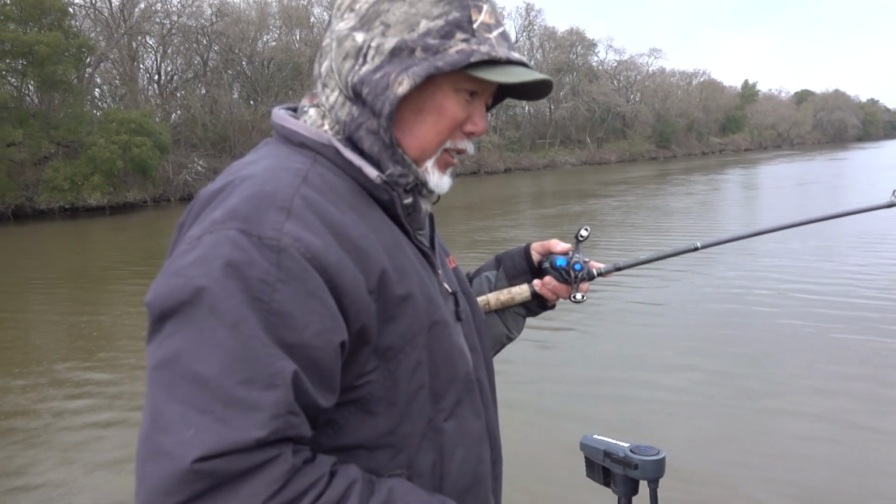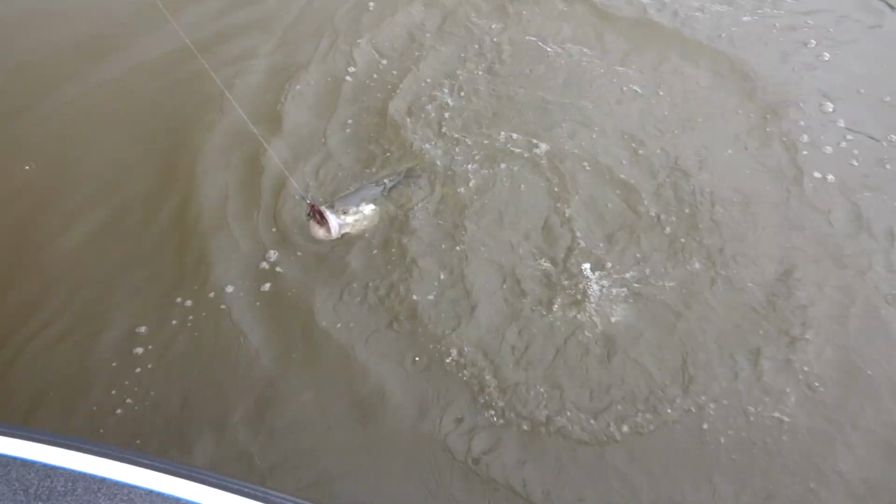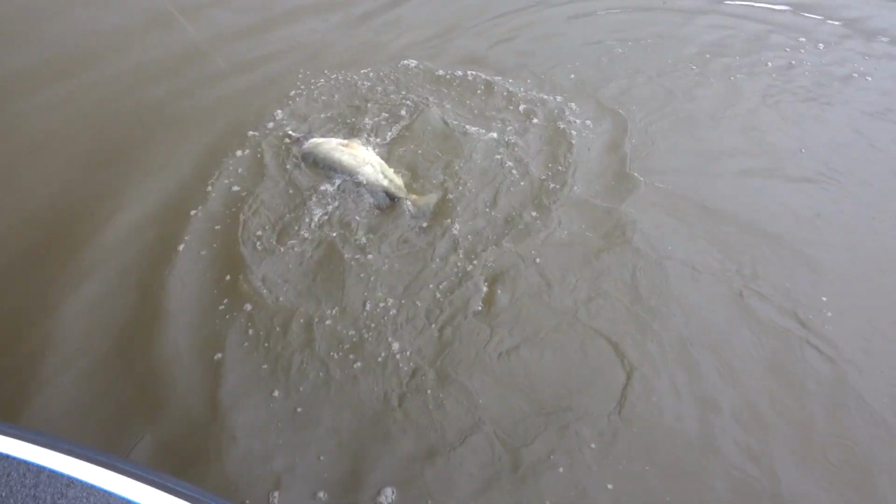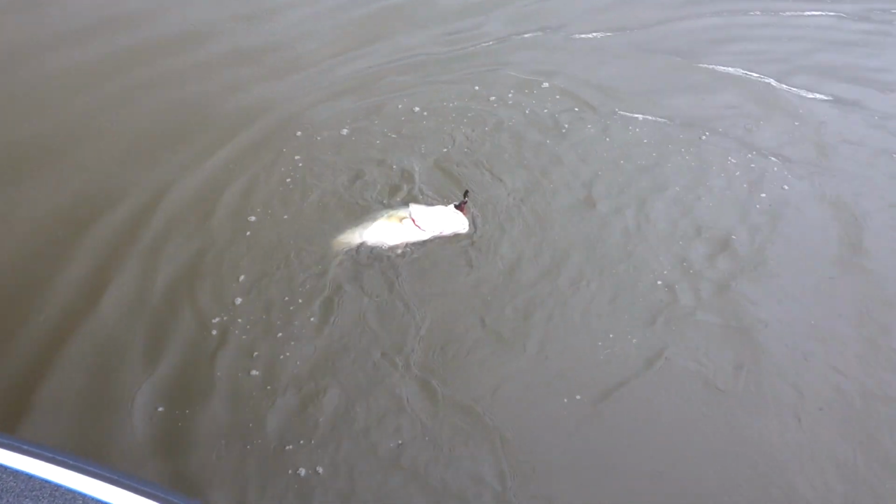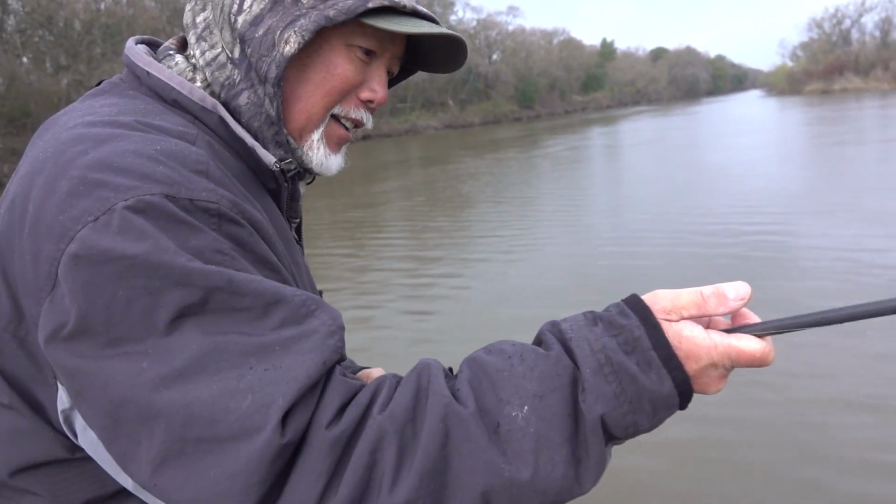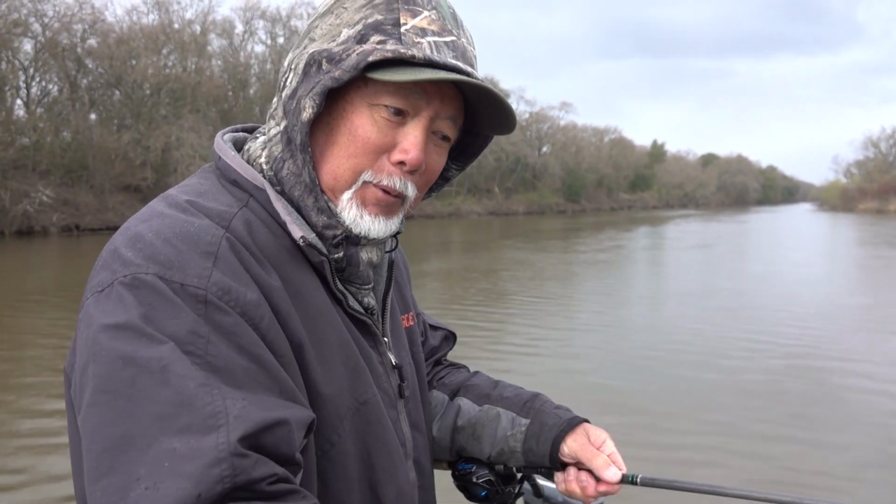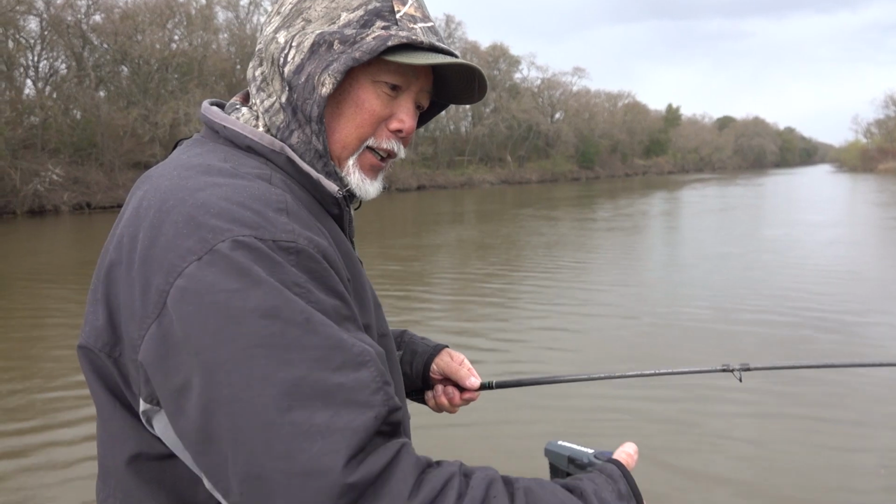Where'd you get him on, Alan? Chatterbait fishing that shallow break line. There's a little ditch out here. Oh, nice fish. Big guy. Big boy. He's right on that ditch line. Nice one. Did he hit right away? Nope. Just dragging it slow right along the edge of that where I showed you on the fish finder.